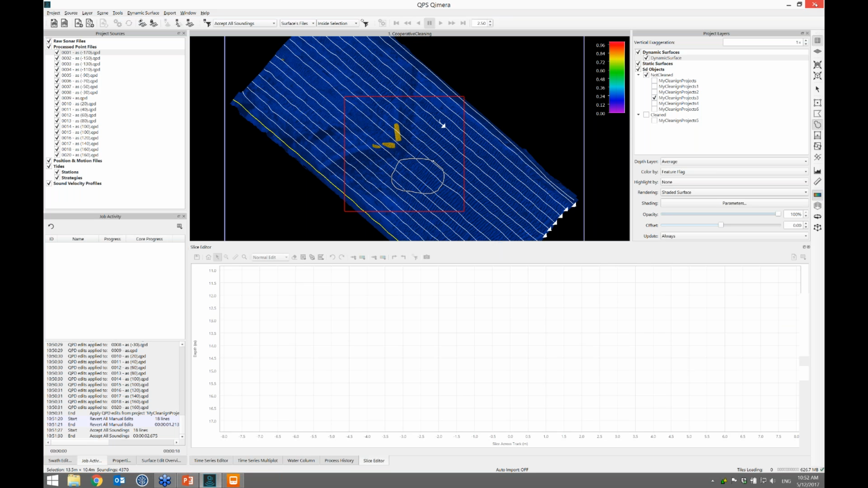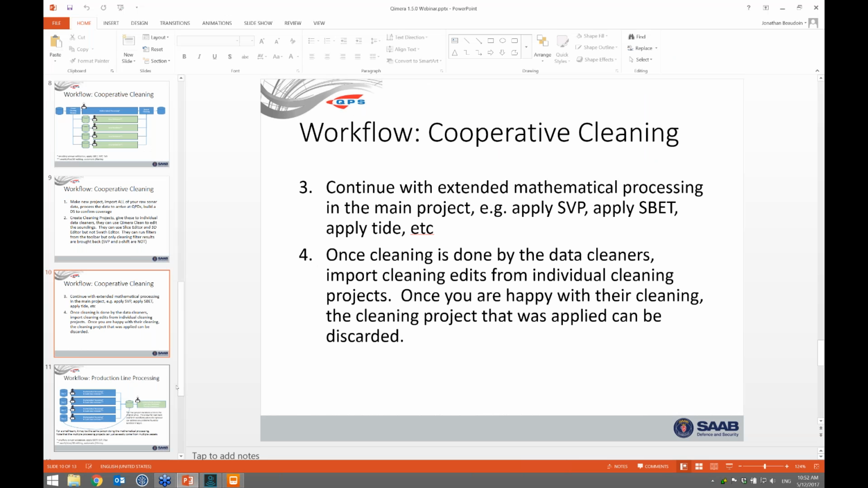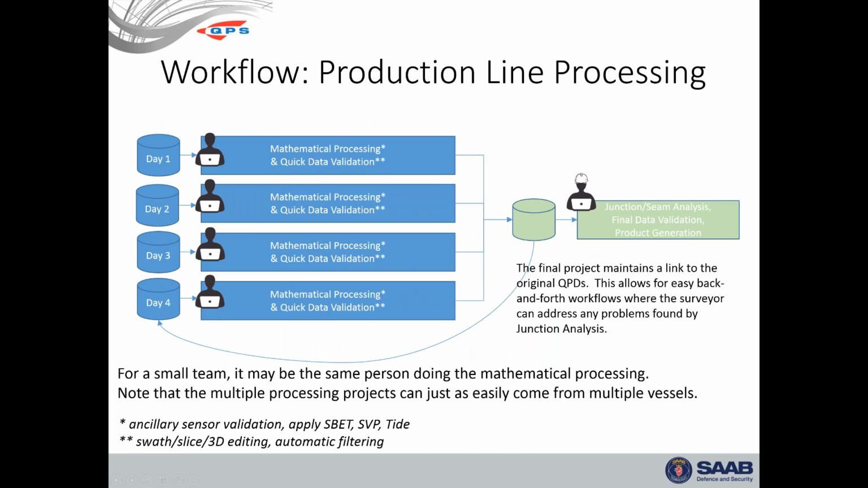Okay, cool. Let's switch to the next round, which is production line processing. So this is another multi-user workflow, and if I just walk through this diagram quickly, it lets you deal with pulses of data coming in, for example, over several days, where you've got a surveyor out collecting data, so the day one data is brought into a Qimera project, and they're doing the mathematical processing. Maybe they're doing the SVP work, they're maybe applying an SBET, and maybe they're just doing a quick data validation exercise, because they have to get out on the boat the next day and do it all over again.